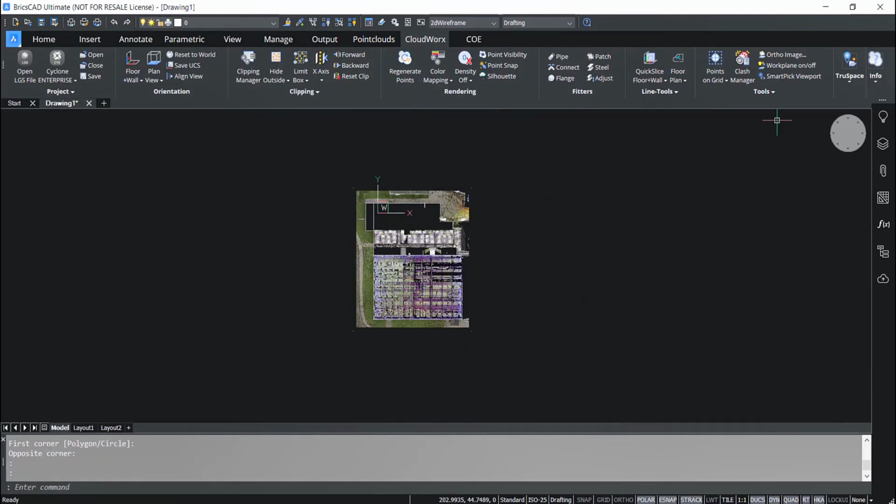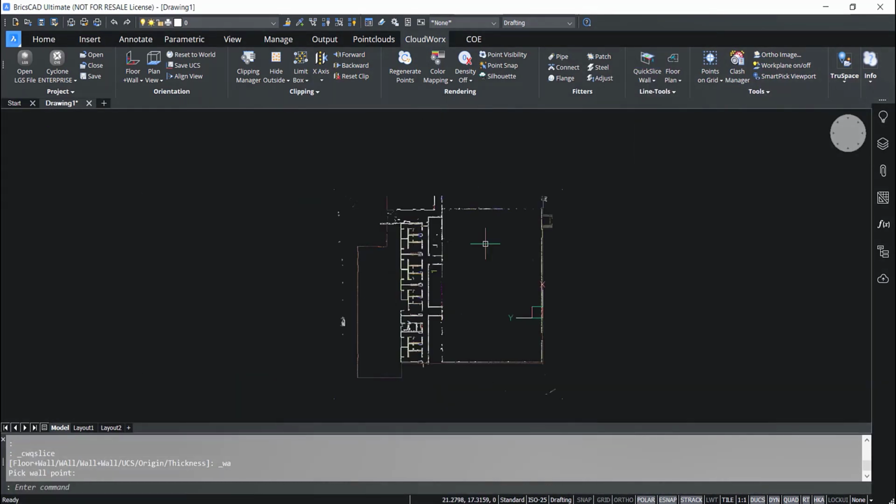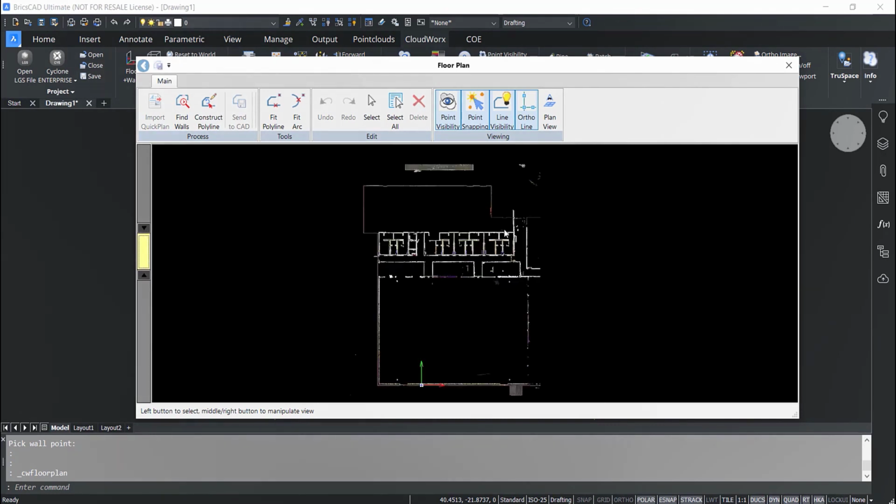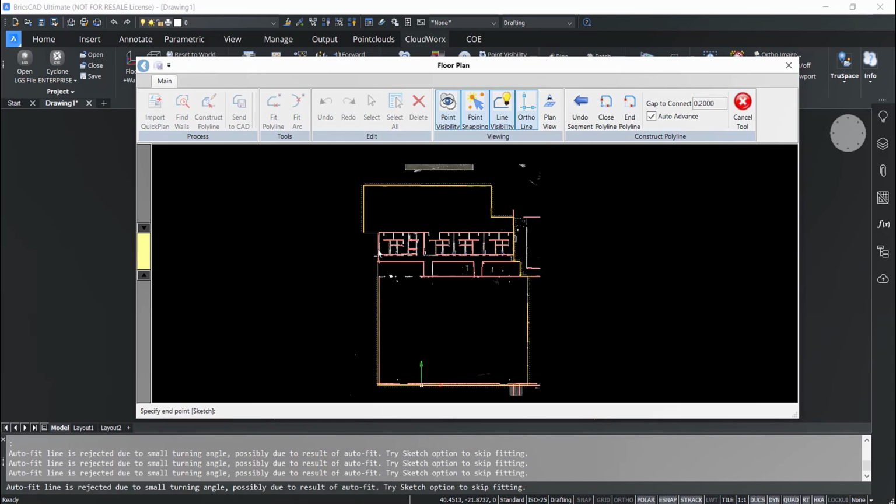All right, here we see in BricsCAD, I have another data set here. This is in CloudWorx, and the first thing I'm going to do is create a slice. So from our quick slice tool, we can now use our floor plan tool, and what I'm doing here is adjusting this slice up and down and then using a find wall algorithm. What this is actually doing is trying to figure out where walls are, and then you can see here we're selecting them and turning those into polylines.